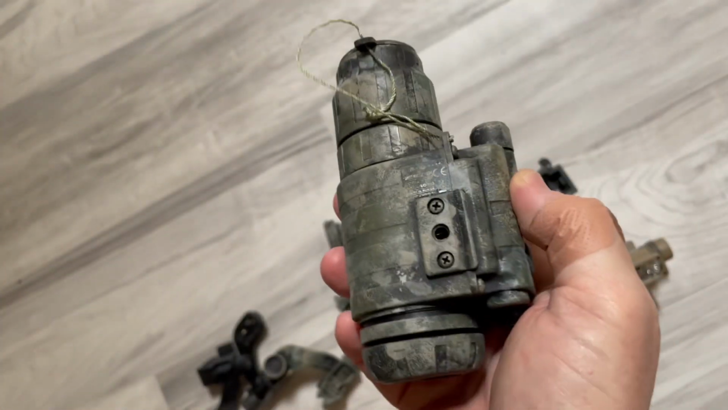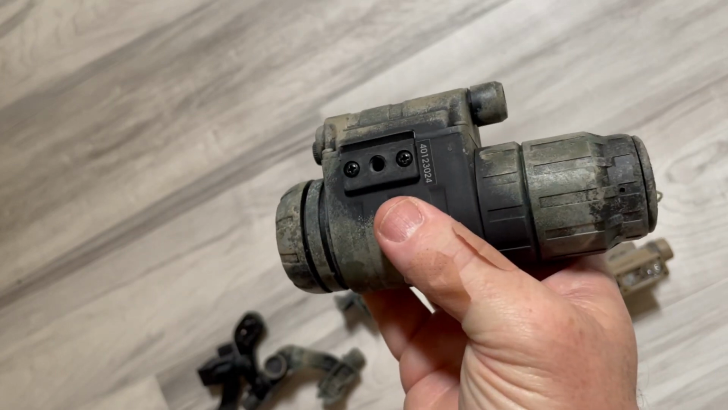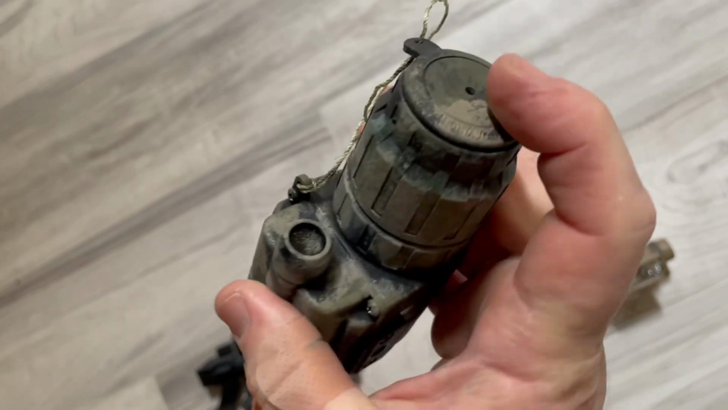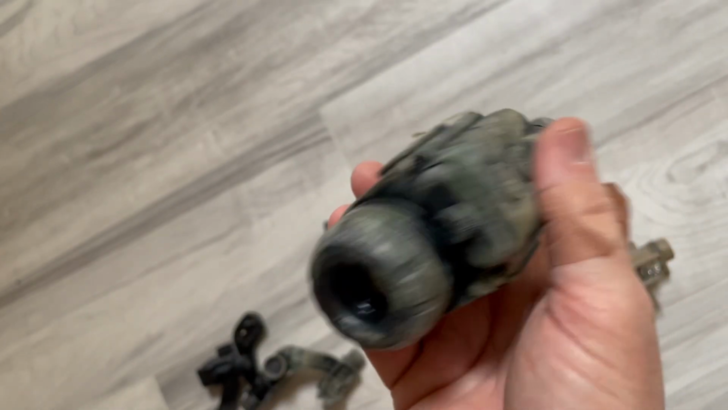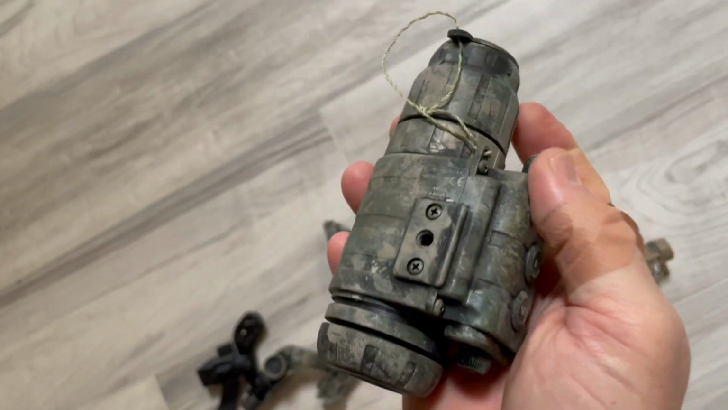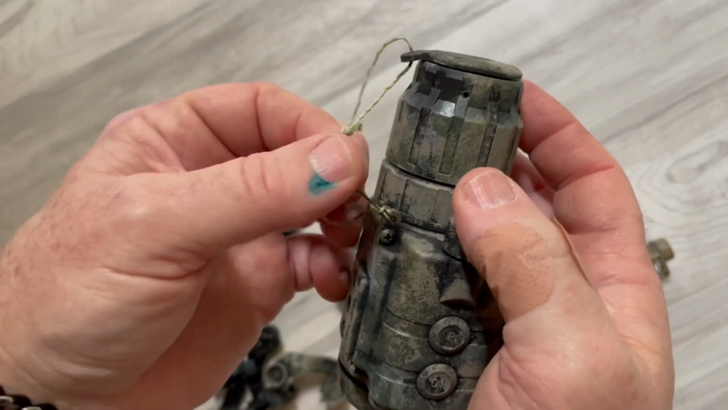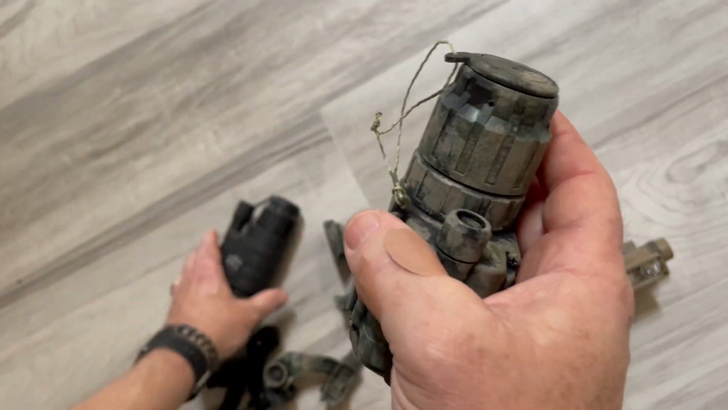I would get this one. If you can find this one by the model number, this is the one I would go with. It just, the pinhole is better when you're using it. Its focus is better. The IR illuminator is better if you had to use it. You can see here I've taken a piece of paracord, so I just tied it through so I don't lose my cap off the end.